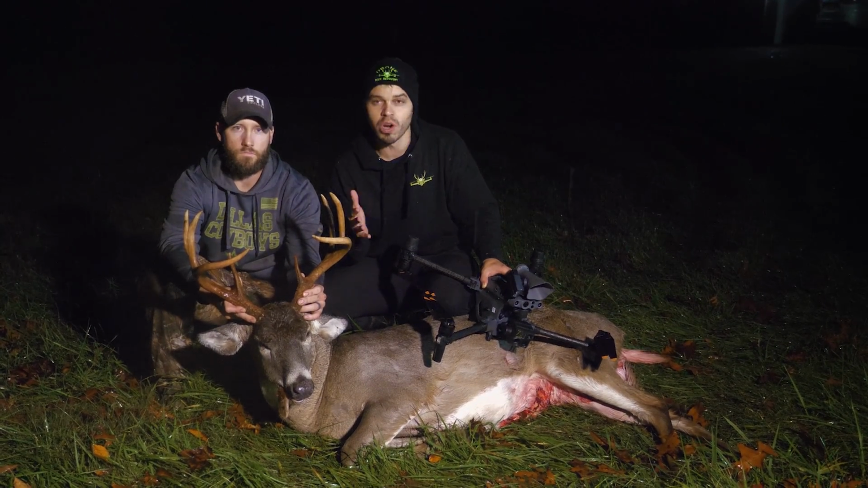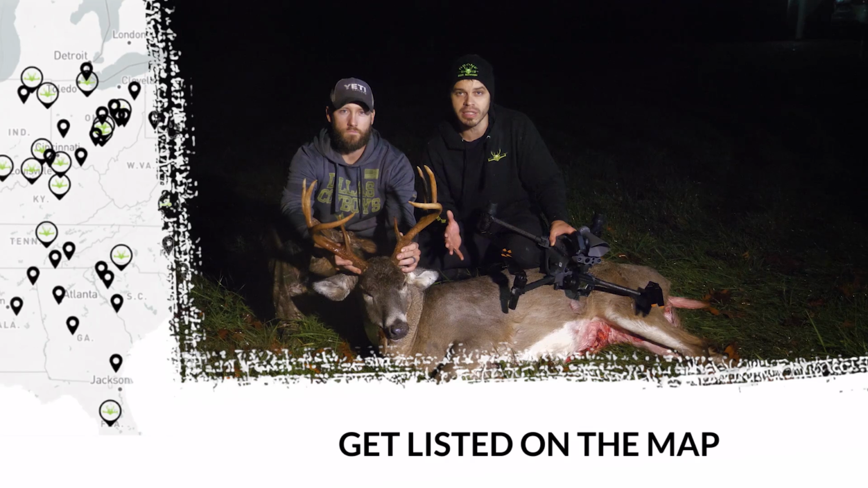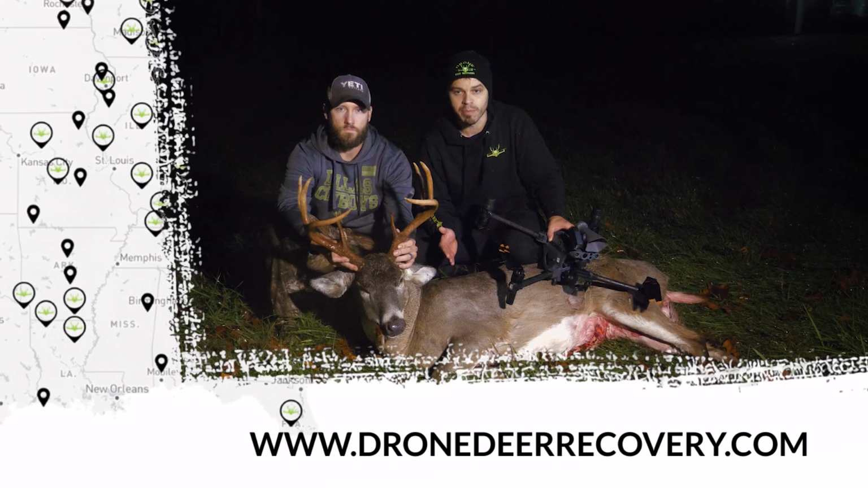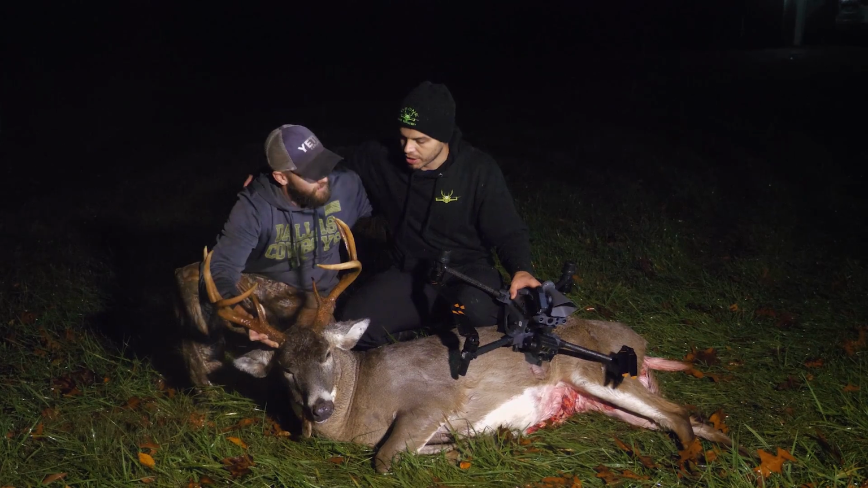And this is what we're really all about, Drone Deer Recovery: being able to finish a story and help with these recoveries, because there's no reason that these deer should just be laying out in the woods being lost. We want to respect these animals. And that moment when you saw us getting in there, wasn't that just so crazy? Man, awesome job. All right, buddy. Yep. You're the man. Appreciate it.